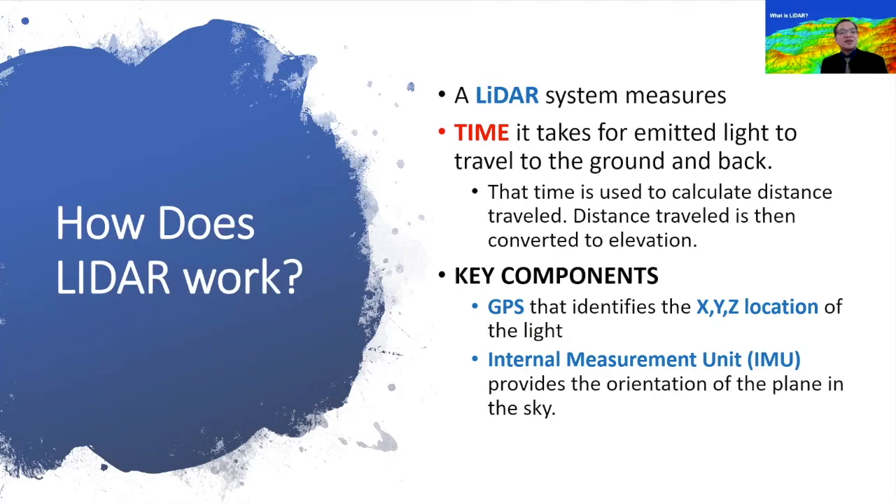And the key components of a LiDAR system include a GPS. Inside the UAV or inside an airborne LiDAR is a GPS, or global positioning system, that identifies the position of the sensor in terms of the XYZ location. In terms of its coordinate information as well as its altitude from the ground. The Z basically represents the altitude from the ground.